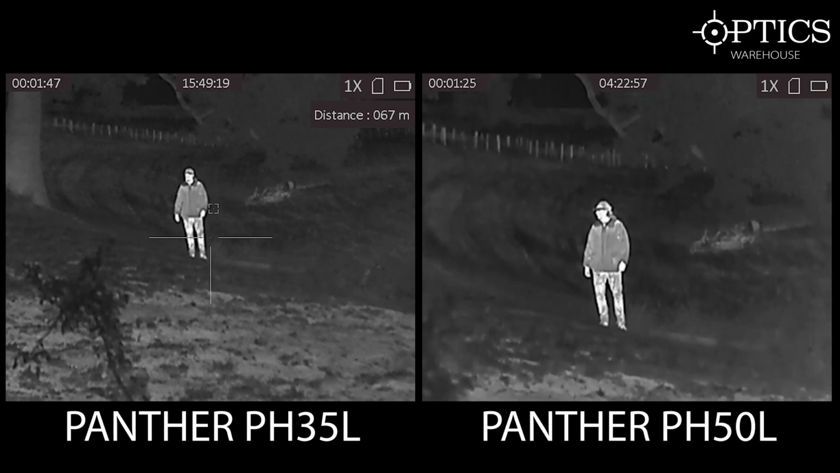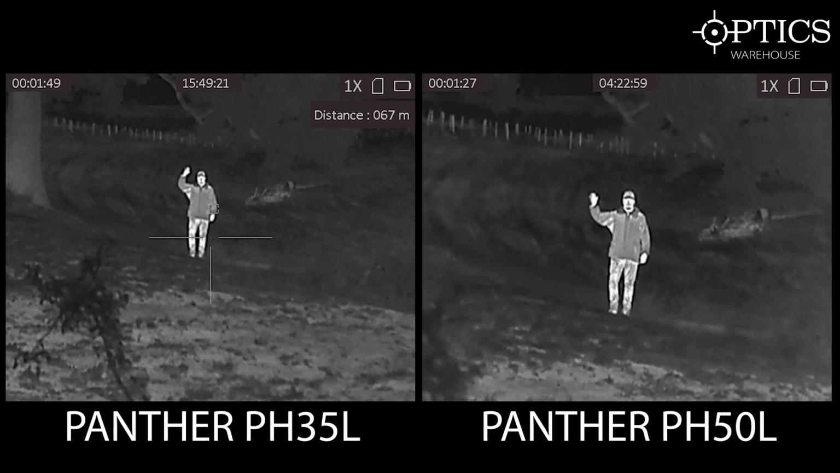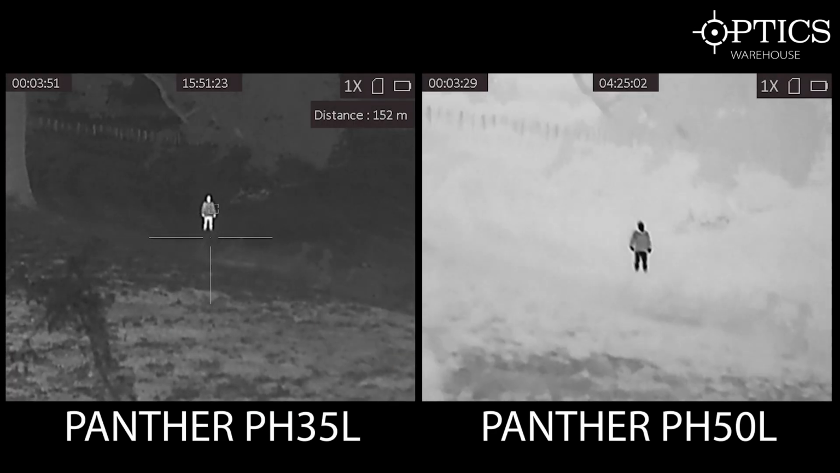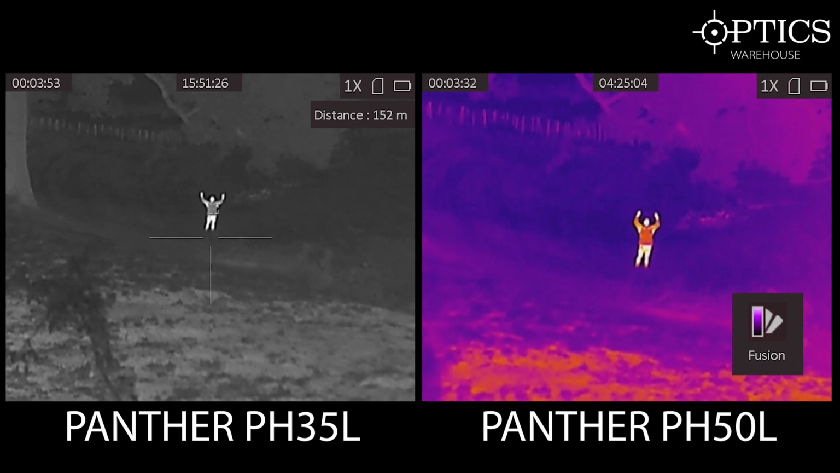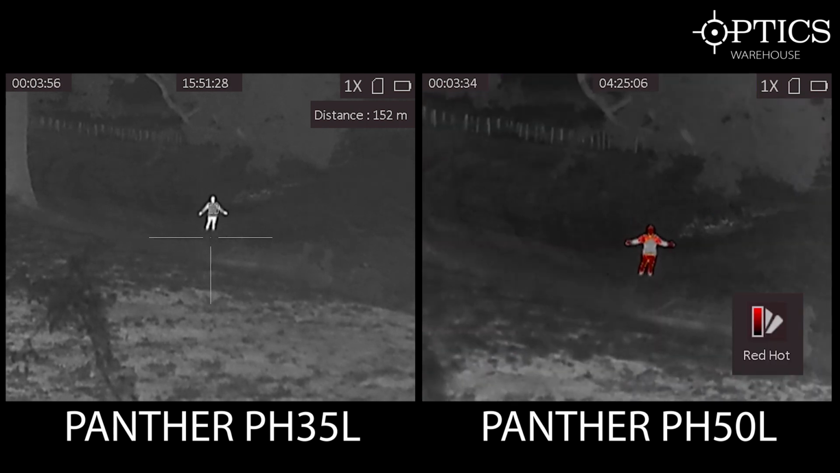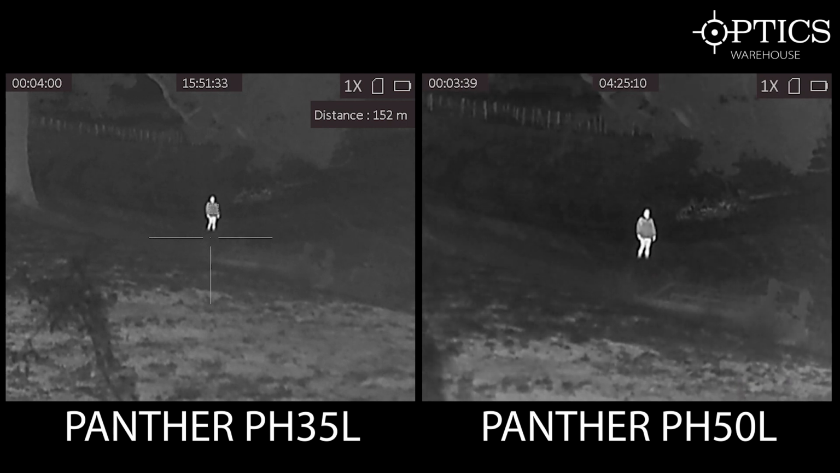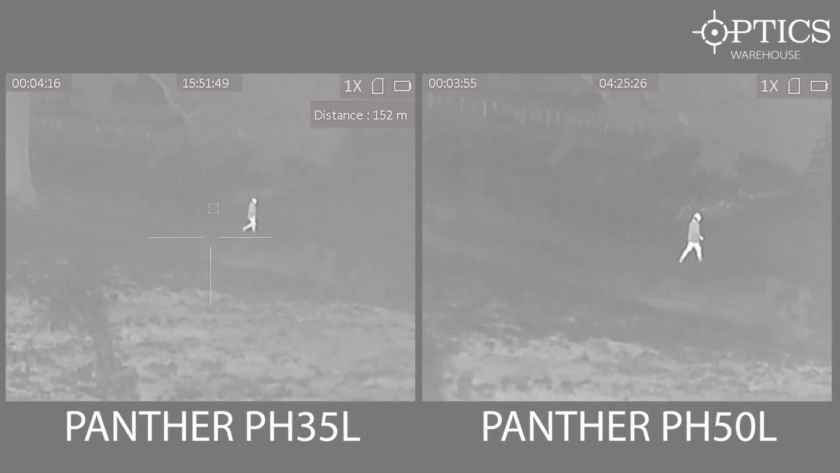What it does do is, if you look at his trousers in particular, it really does increase the depth. Move right out to 150 meters, 160 meters out here. Just going through the color palettes quickly, showing you exactly what's going on. You can quite clearly tell that you get slightly better identification with the 50. If you look at the top at the back, there are some young trees planted. They're quite easy to tell with the 50 rather than the 35. So the 35 might suit that closer range target, but there you go, target just walking off.